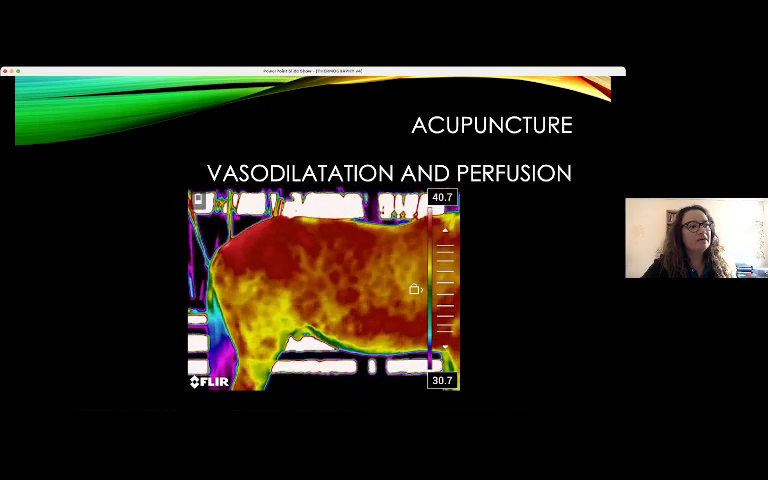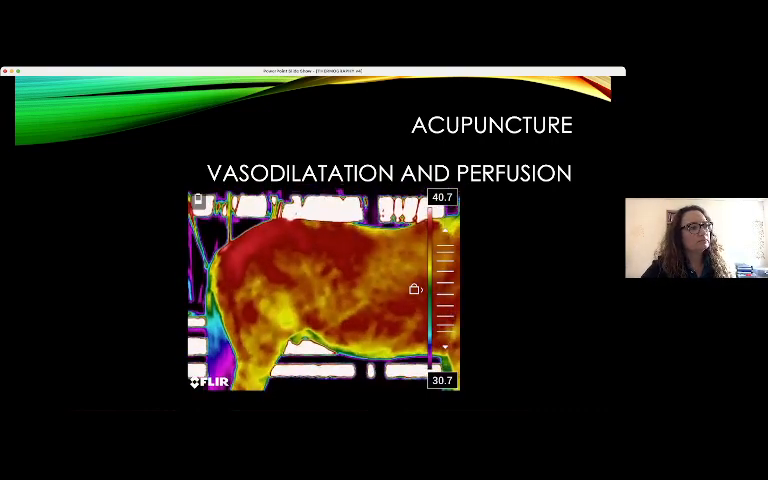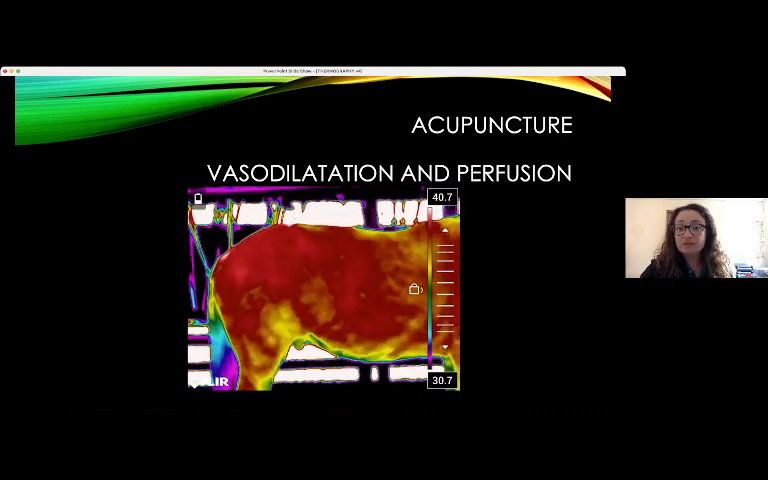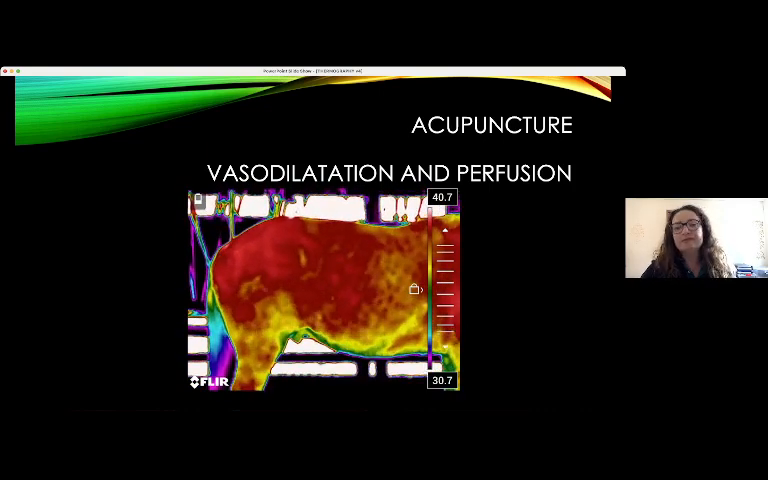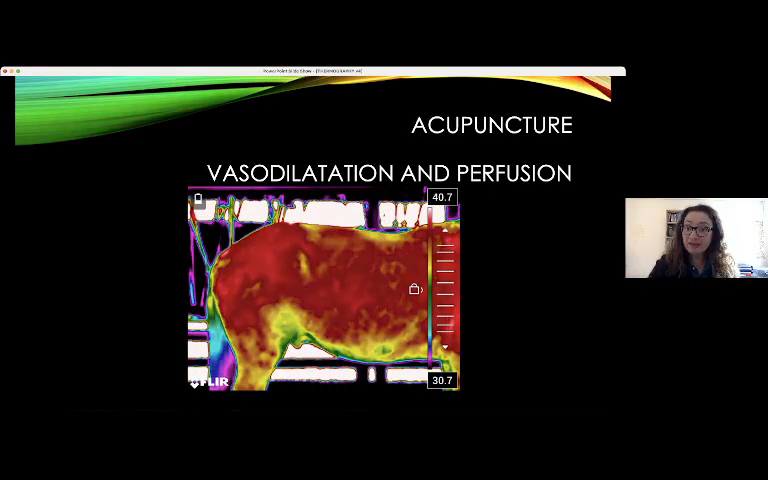It's very, very fast. See the modification from the start of the treatment. It's good to show everybody the effect of that technique.